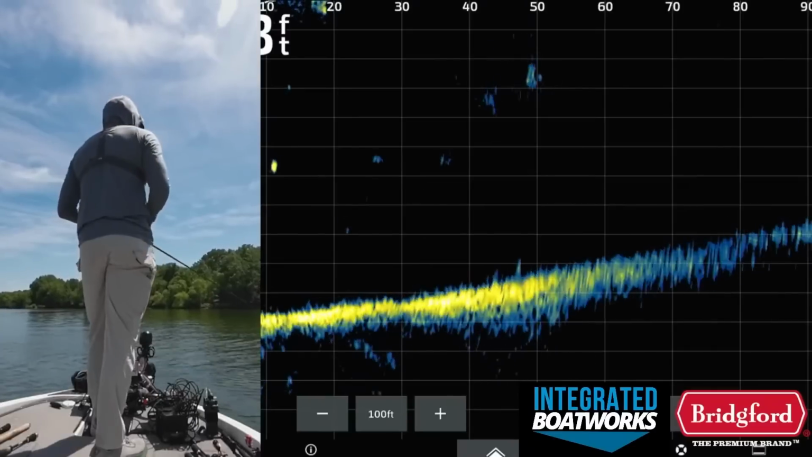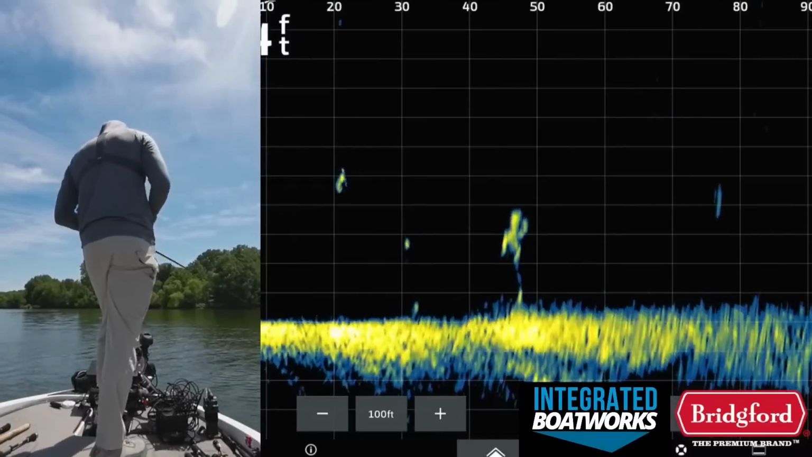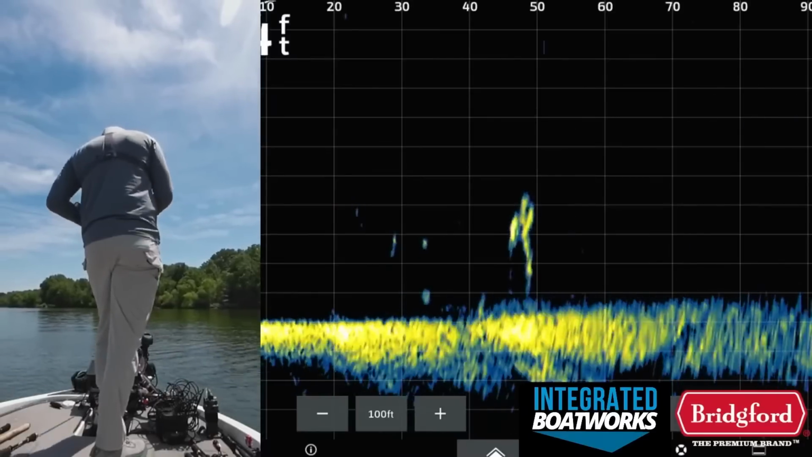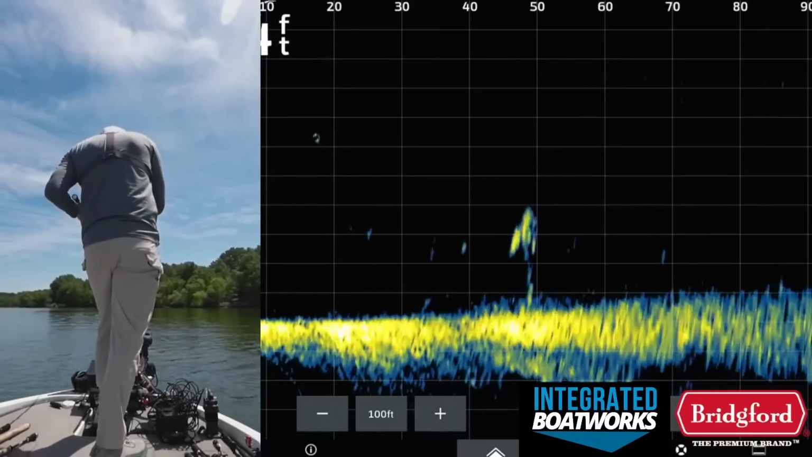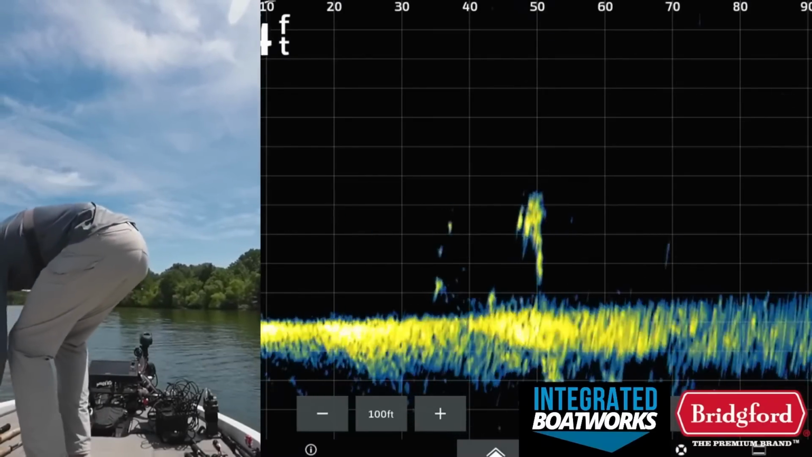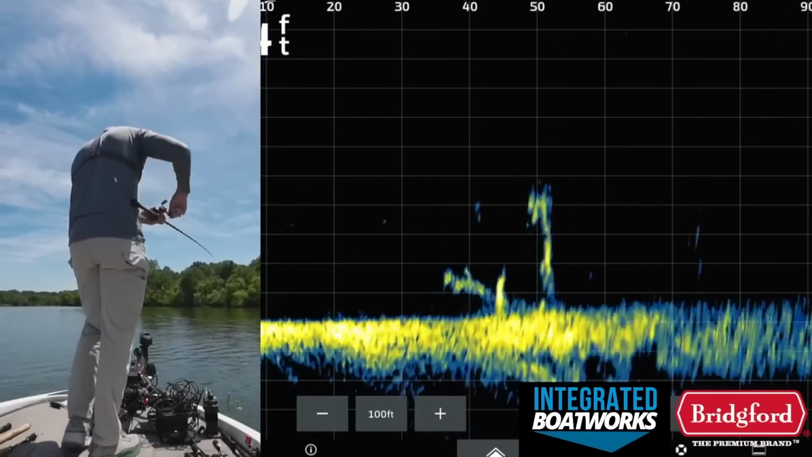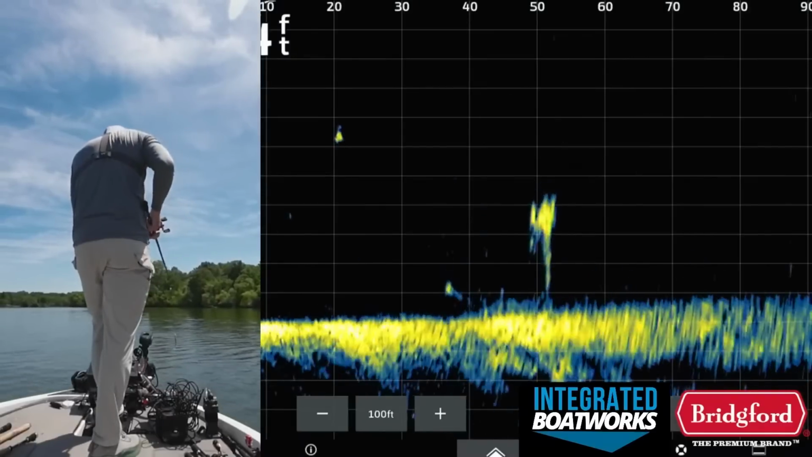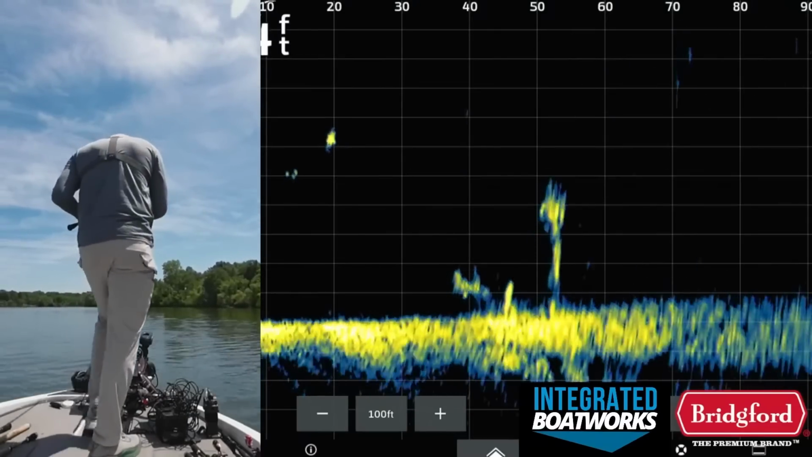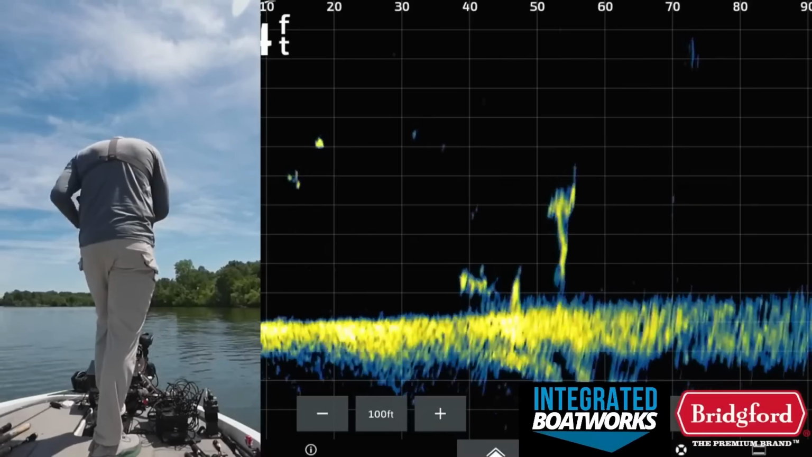Now, with this brush pile game, I'm not making a bunch of casts on these piles. I'm going to make a few casts. You can see those fish are kind of set up around that thing, actually pretty high up in the water column. I'm going to try to throw a swim bait down there over the top of that thing just to see if they would react to that, because there's a big fish down there on the bottom. I'm only going to make 5 or 6 casts on each brush pile maximum, maybe 4 casts maximum, and then move on.